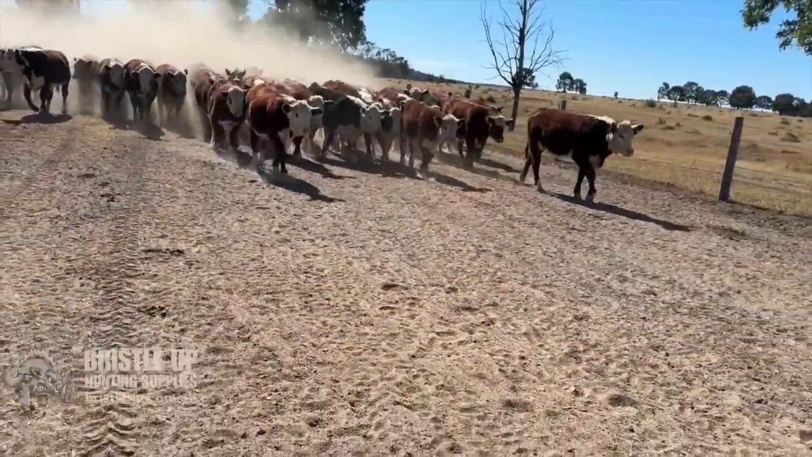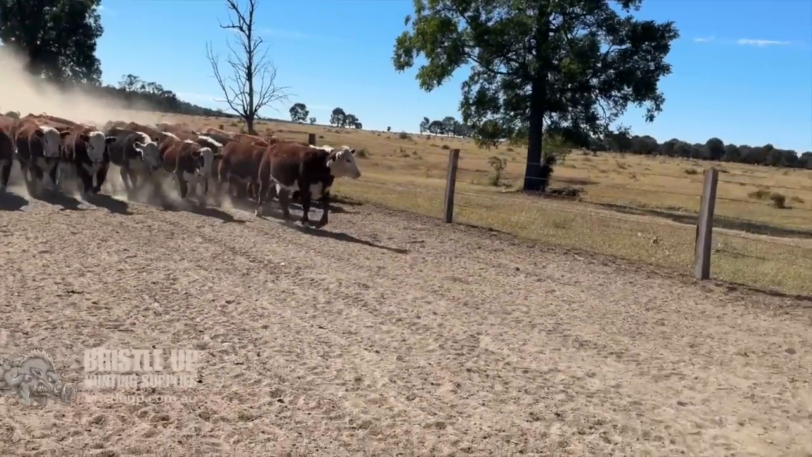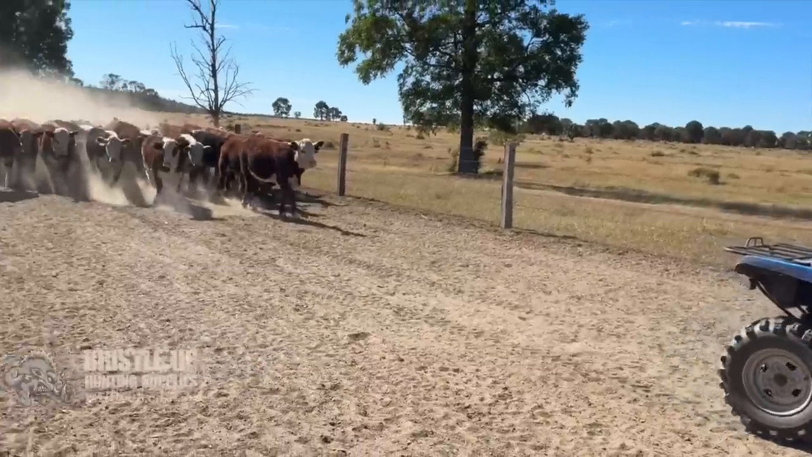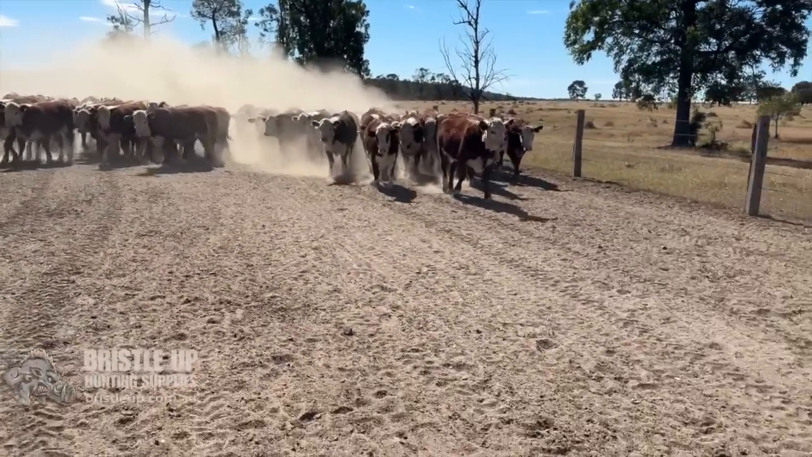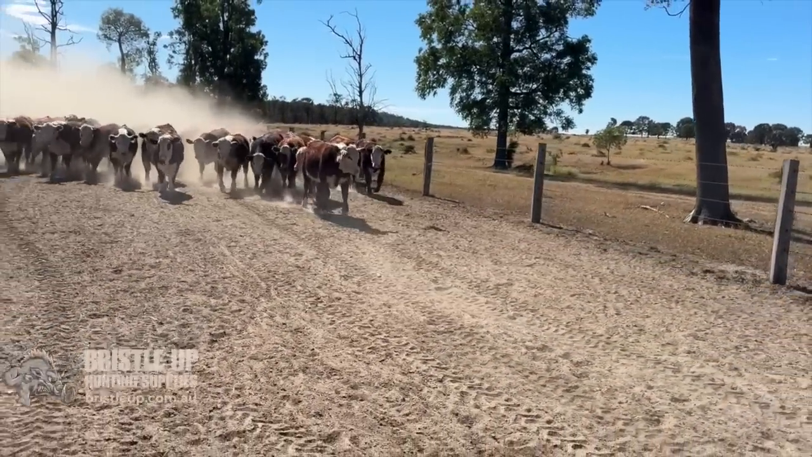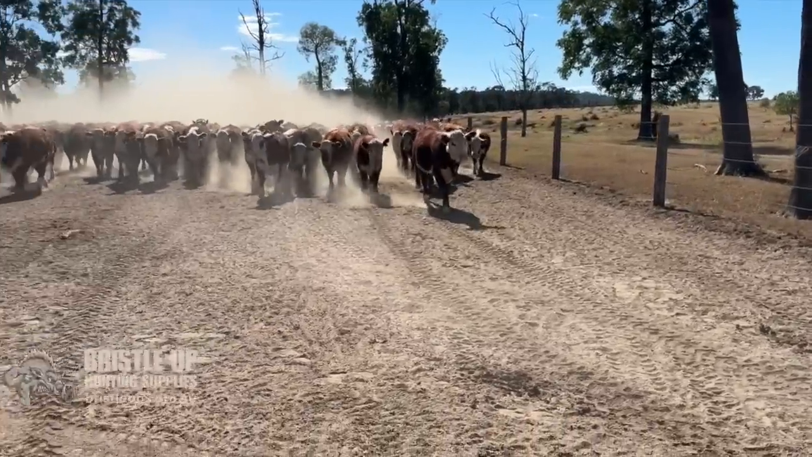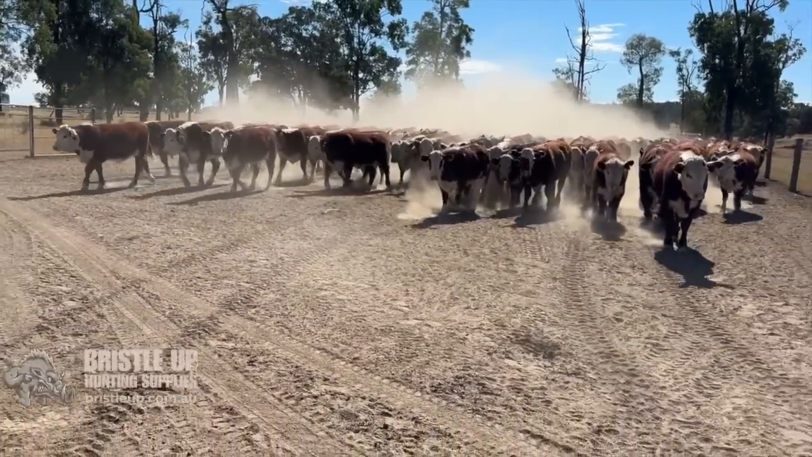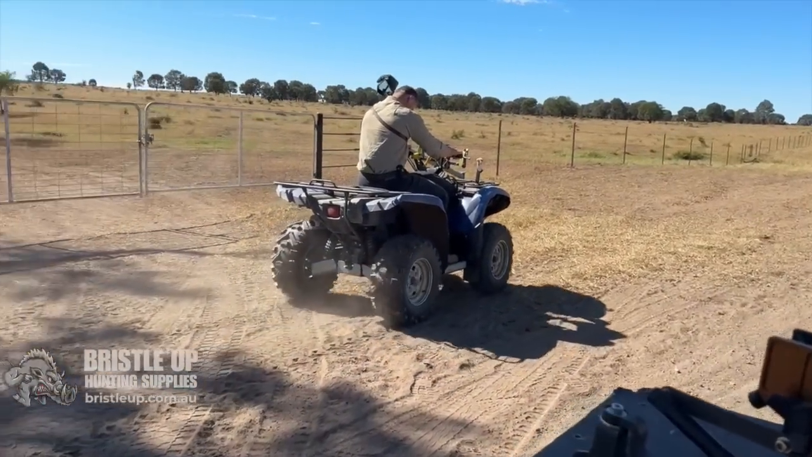Right, we're taking them for a walk out the yard again. Ahead of them to block them up so they don't go tearing down the lane. They're all still fresh weaners. Going out this lane with them.